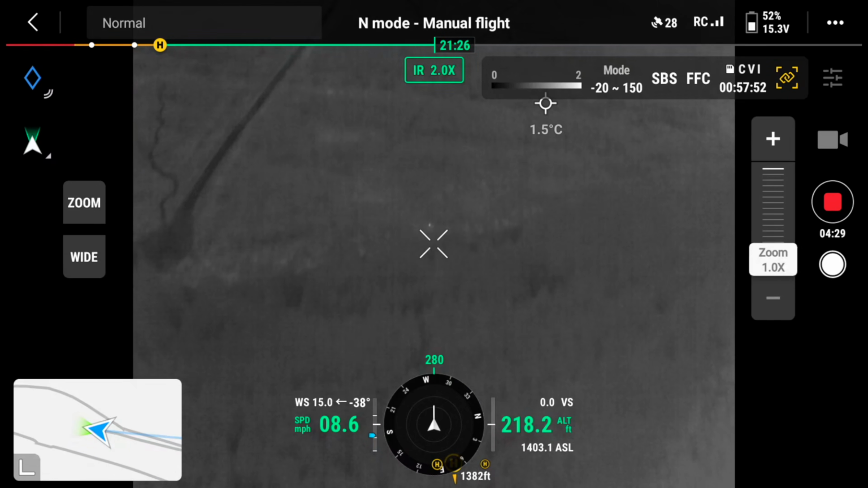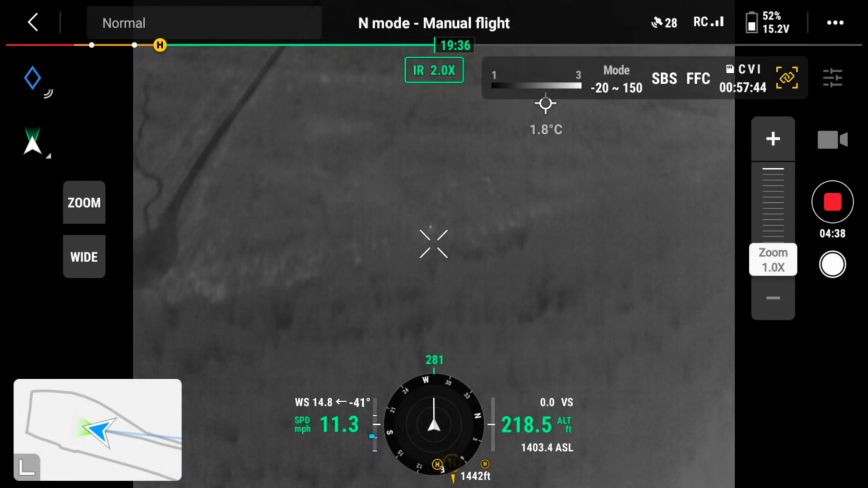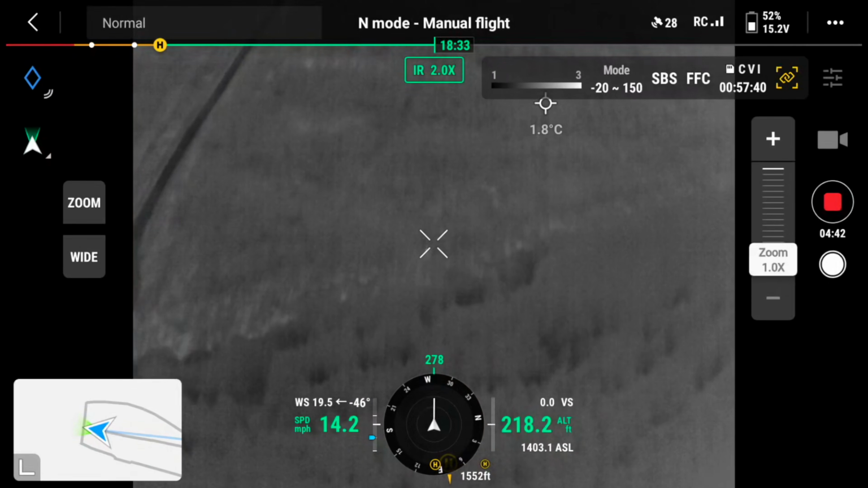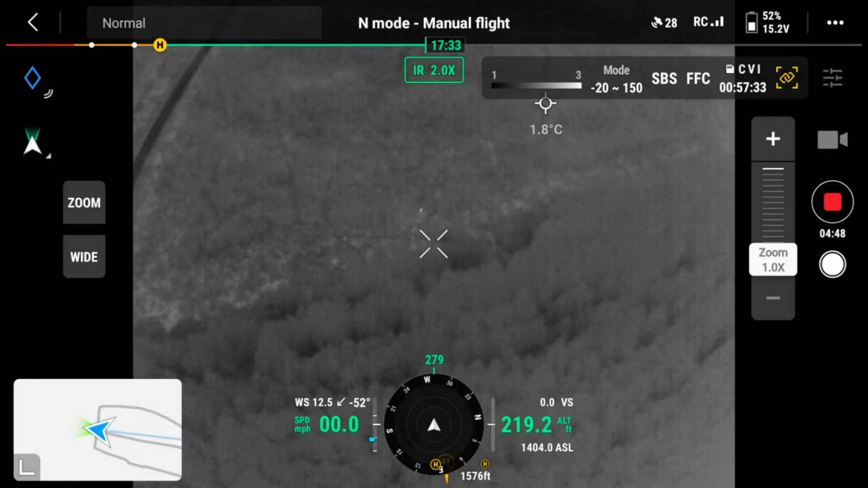That, to me, would make me focus on that area to see what is around. So what I would do is try and get as close as possible. I'm a little bit away now. I can still see the drone in the distance. Maximum flight distance reached, so it's giving me the warning that the distance has been reached.